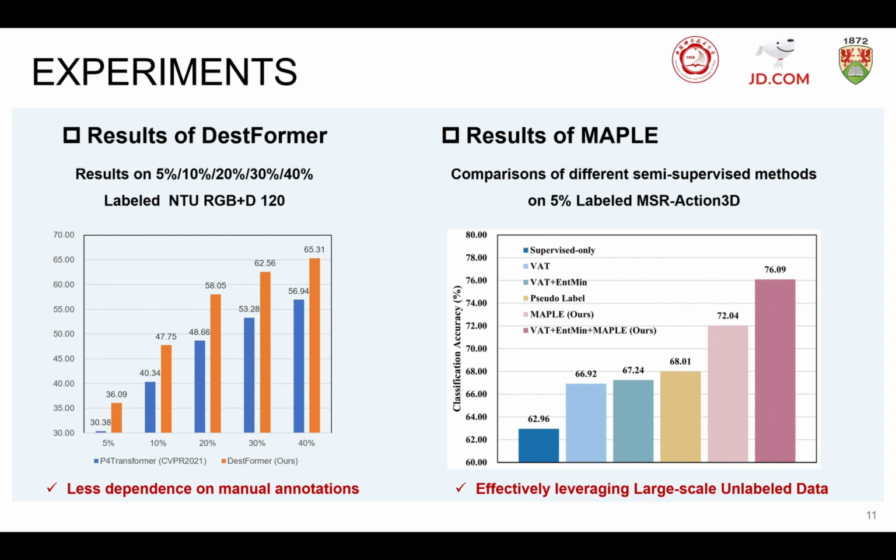We observe that our transformer has less annotation dependence and better classification performance in the supervised-only setting, especially on the NTU RGBD 120 20% labeled setting. Our transformer model generally obtains a greater than 9% increase in the action recognition accuracy.